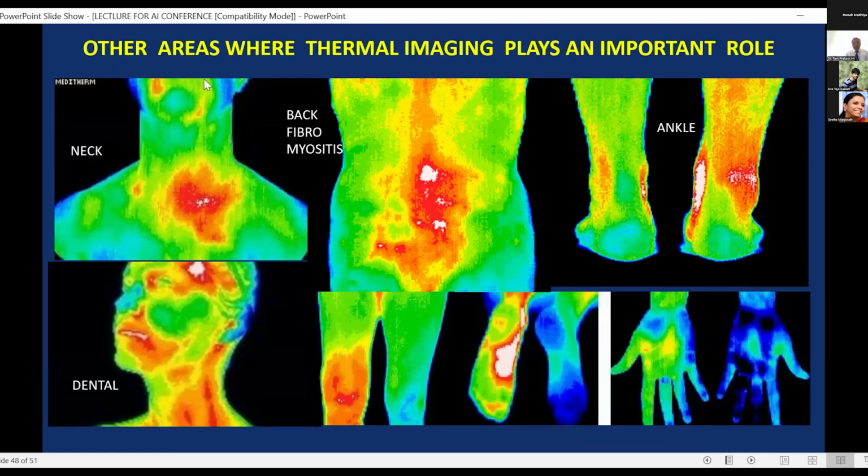Now, what are the other areas where thermal imaging plays a very important role? Focal inflammations, fibromyositis, ankle injuries, knee joint diseases, and it's very useful, especially in diabetic situations where you have peripheral neuropathy and peripheral vascular changes, very beautifully identified on thermal images. You can see the foot and the hands being identified here.